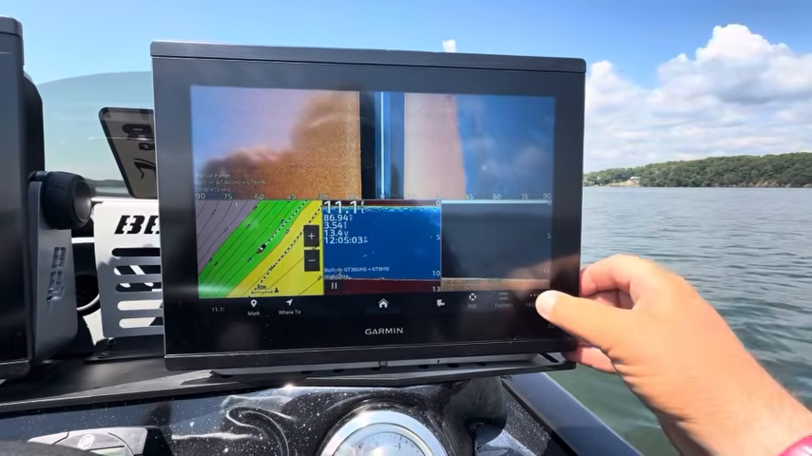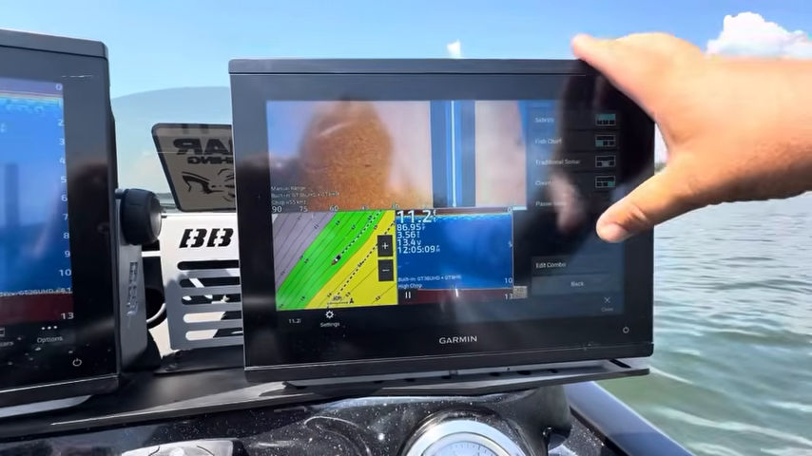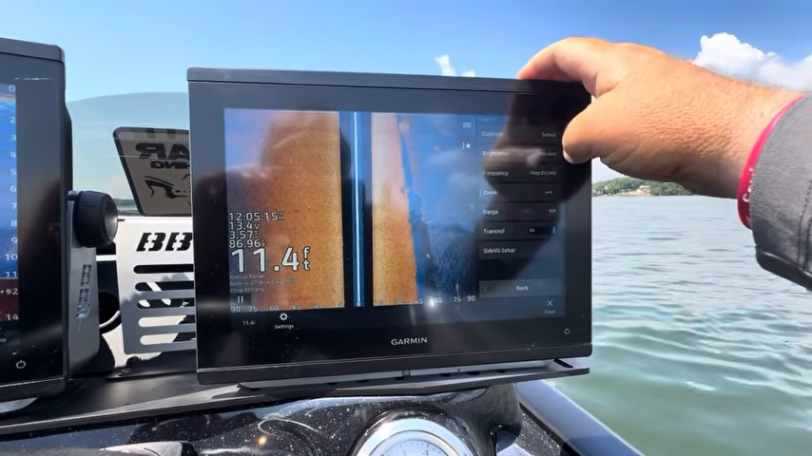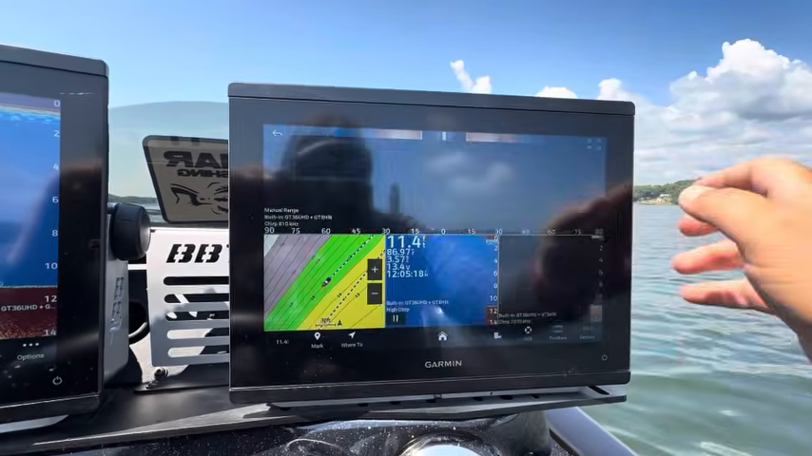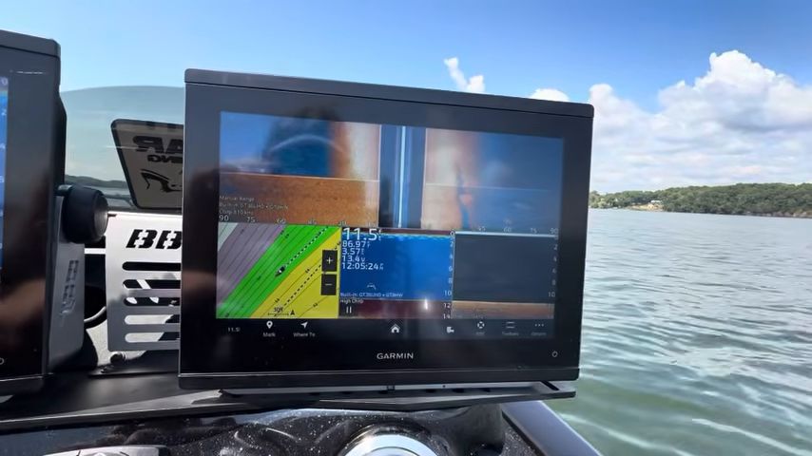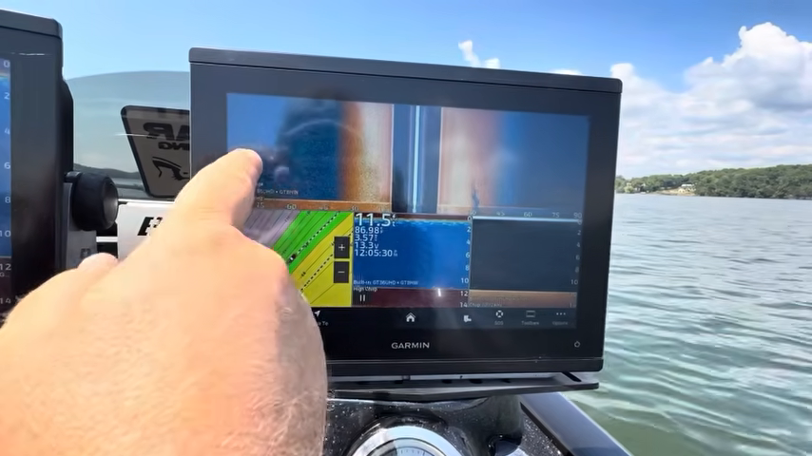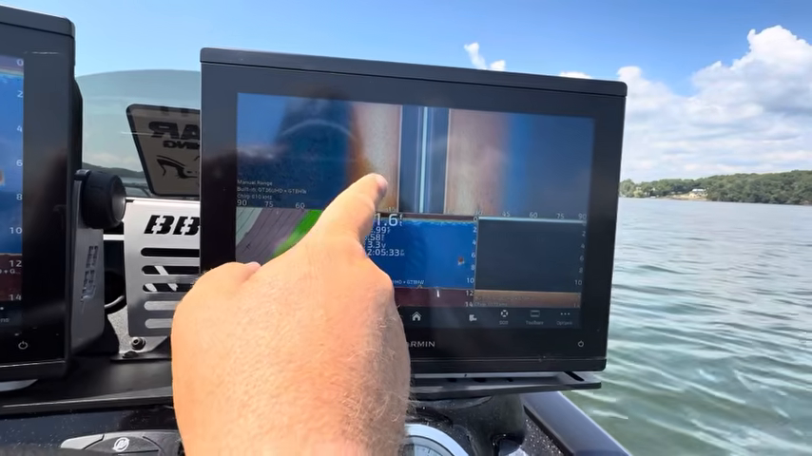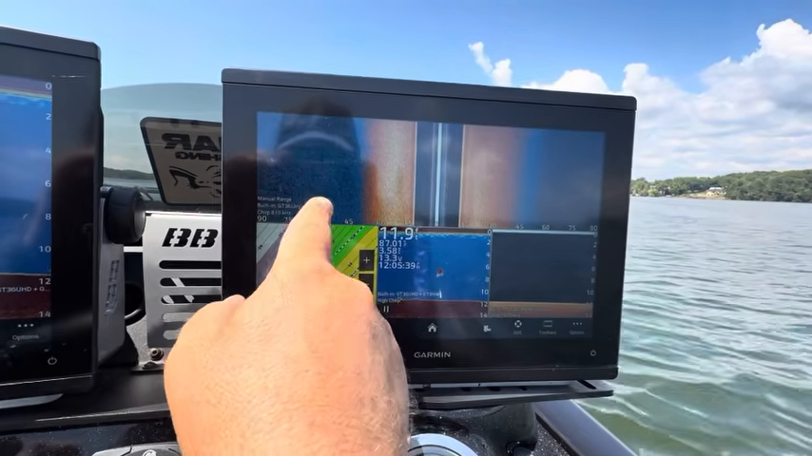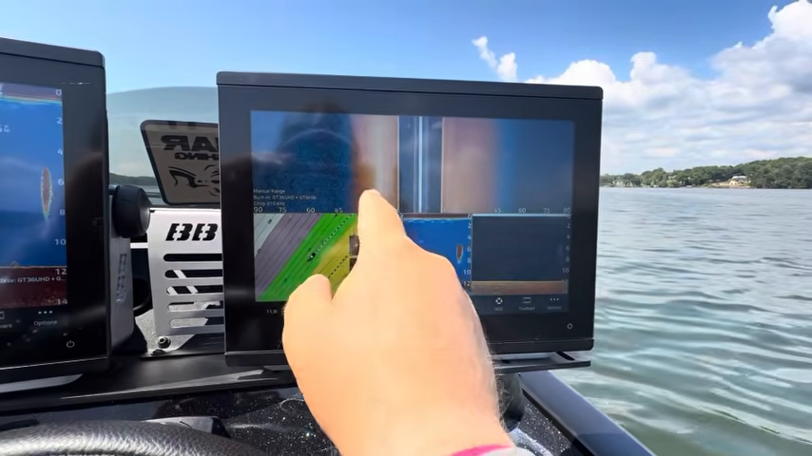Now look what happens, and this is on 455 kilohertz. Let's look what happens when we go to a higher frequency. Let's go to 810. And again, each brand is going to have different frequencies. 455 is pretty standard across the board, but 810 is a little bit different than Lowrance, for instance. But you can see here that effective coverage that we had with the 455, it starts getting dark here now, so only about 35 feet of real good definition.